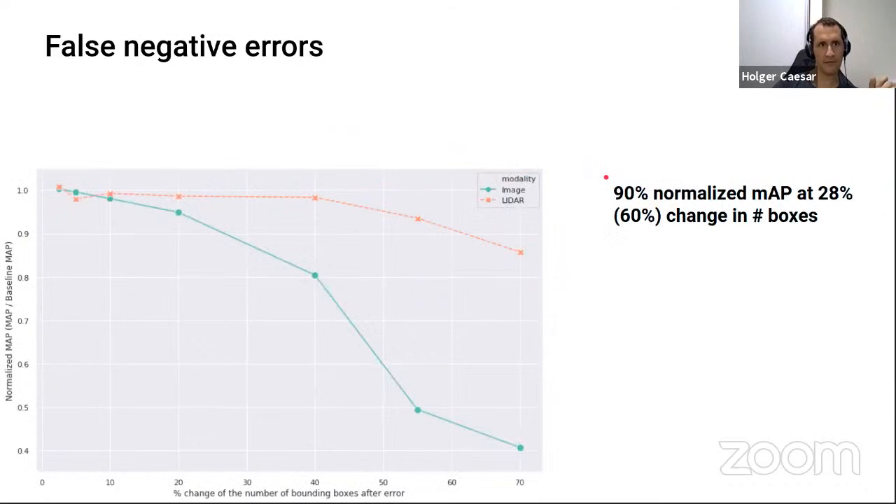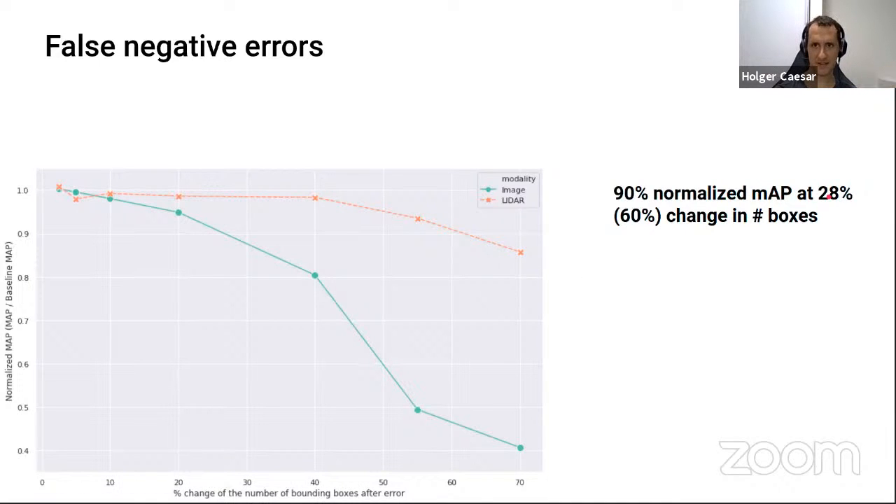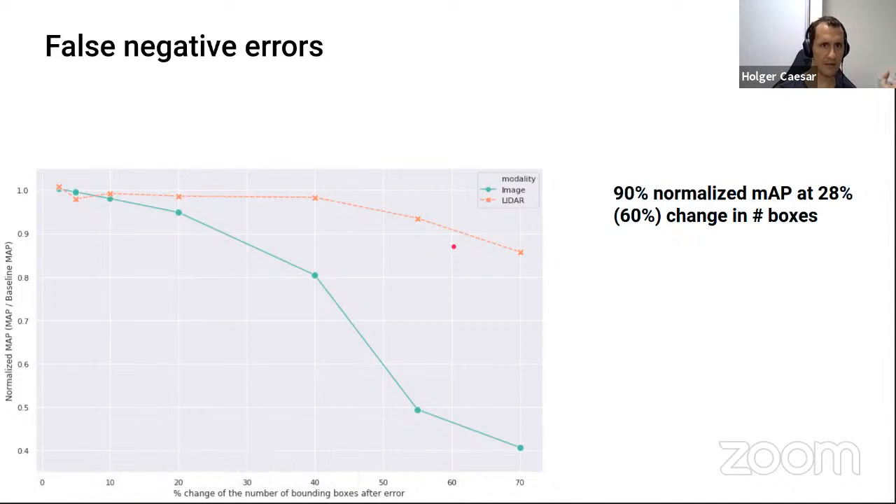Okay. And false negative errors also look similar. The image-based method, as always, drops significantly already here. 90% normalized mAP, we achieve at 28% change in the number of boxes. And for LiDAR, it's 60%. So again, similar picture that LiDAR is much more robust.